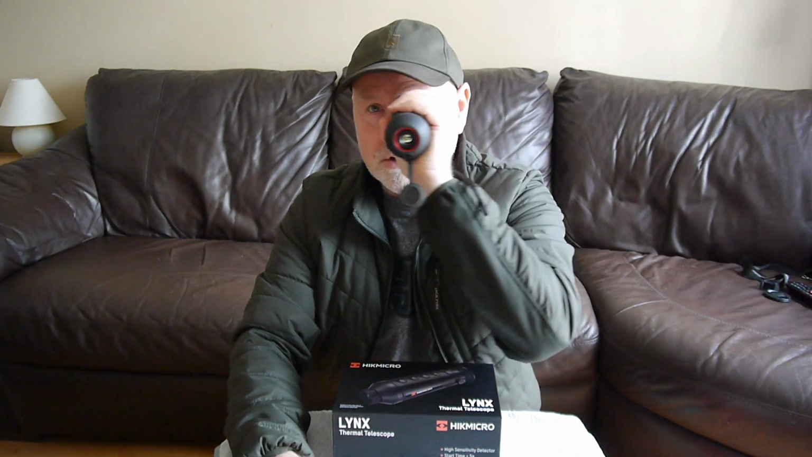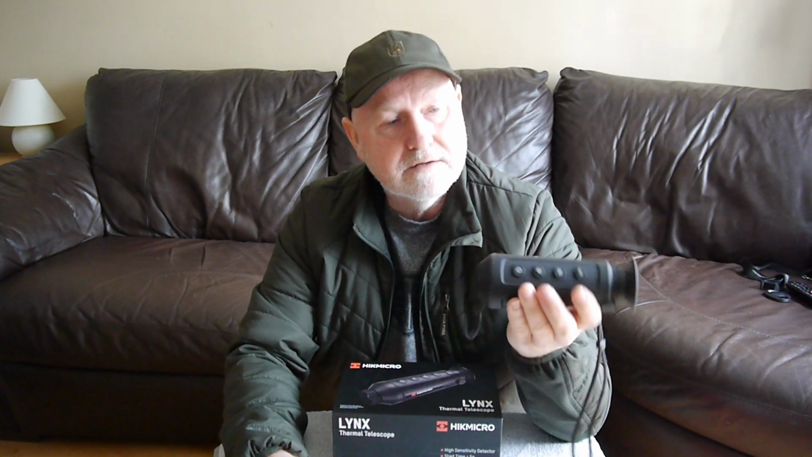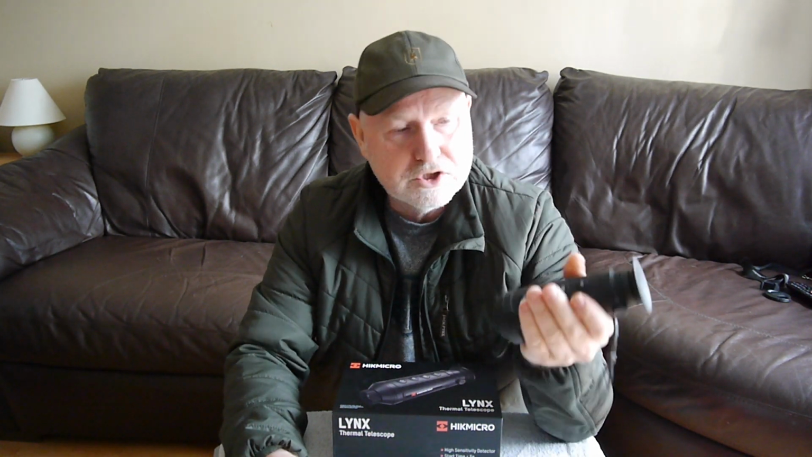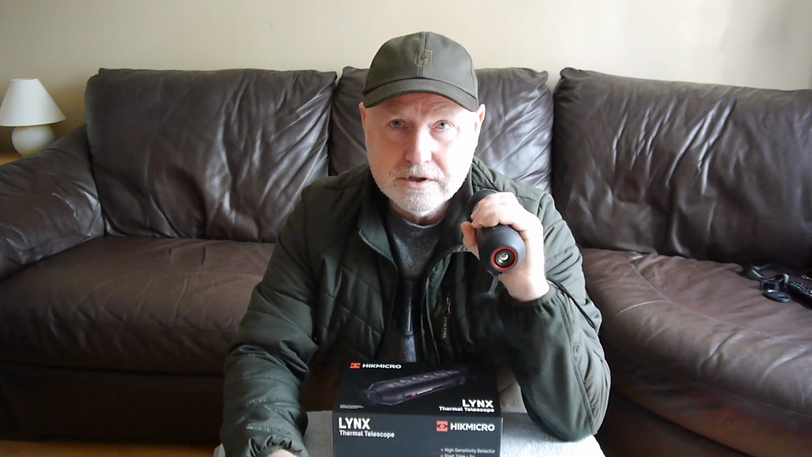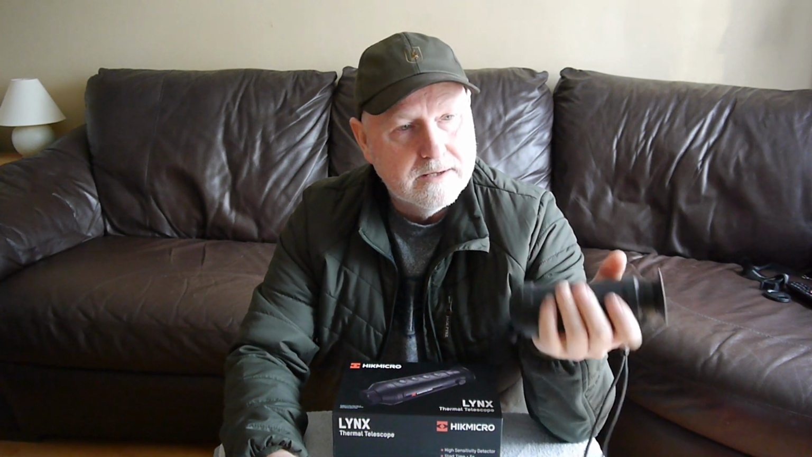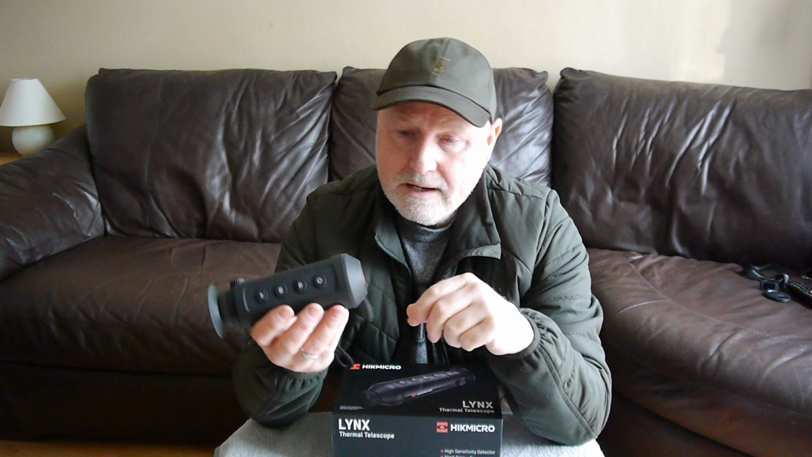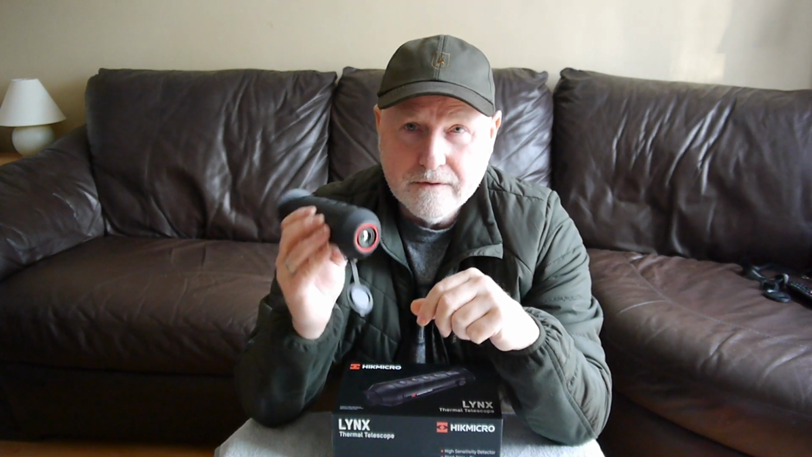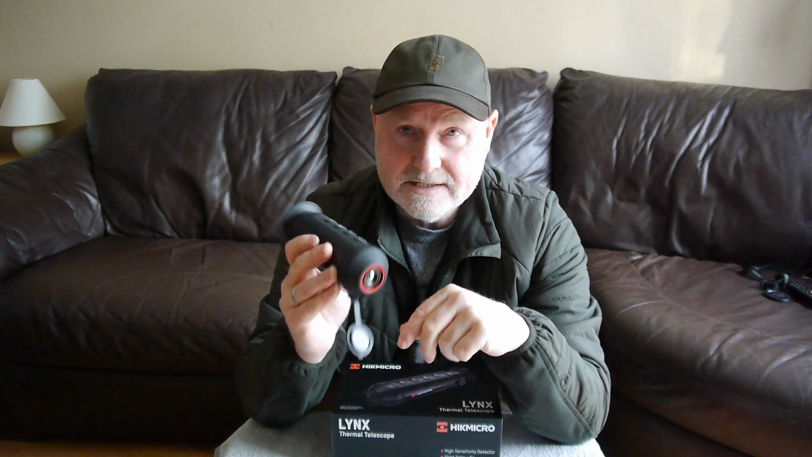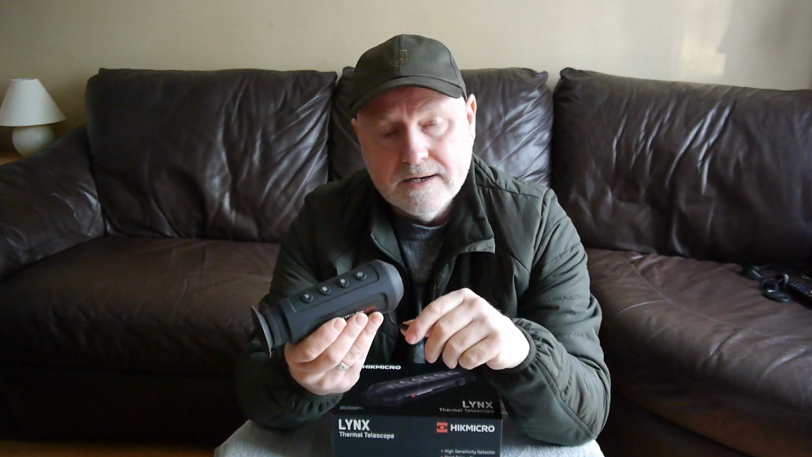Click one button once it's in standby, have a look, click the standby button again, drop it down. It just works really well. It feels solid, it feels good in your hand. You can shove it in your pocket out of the way if need be. So that's probably the best thing about it. Overall, for the money, it's excellent. Really good for the money.